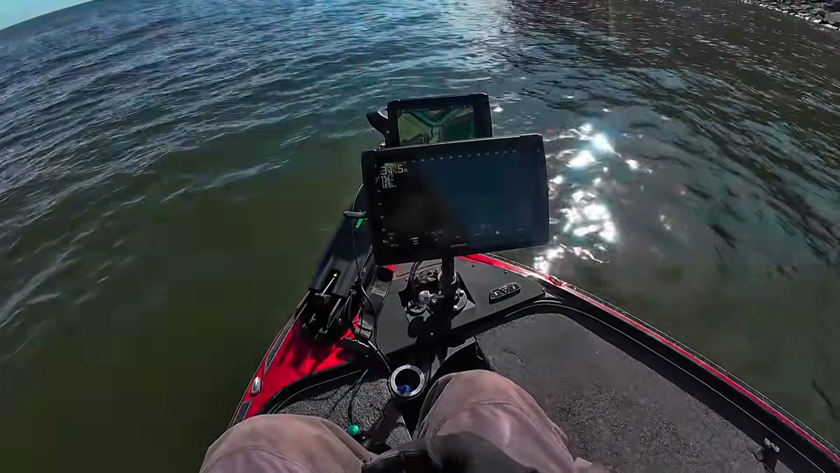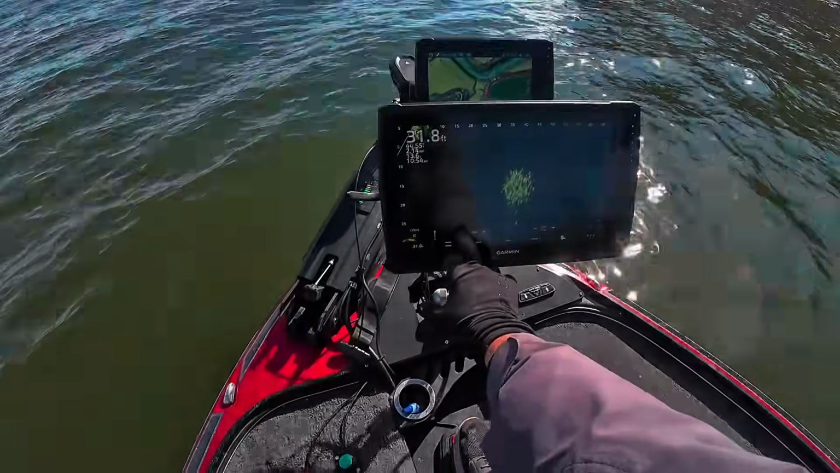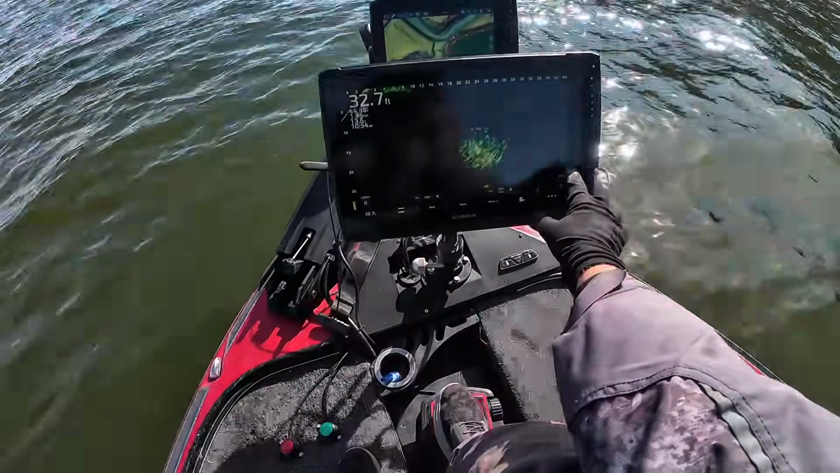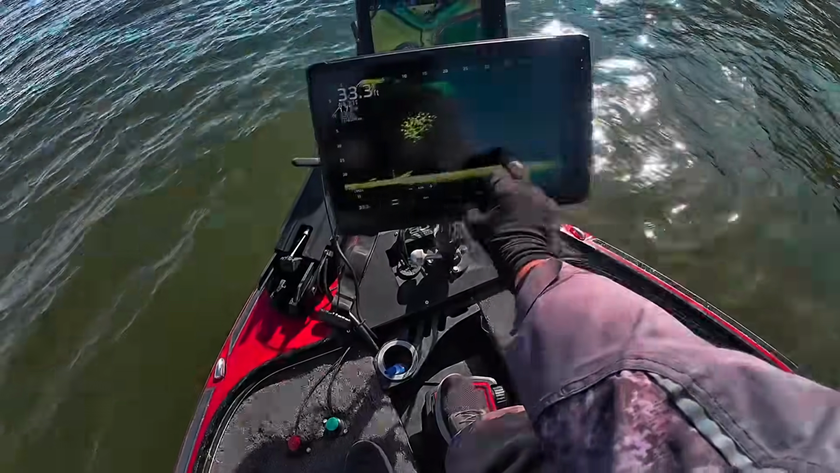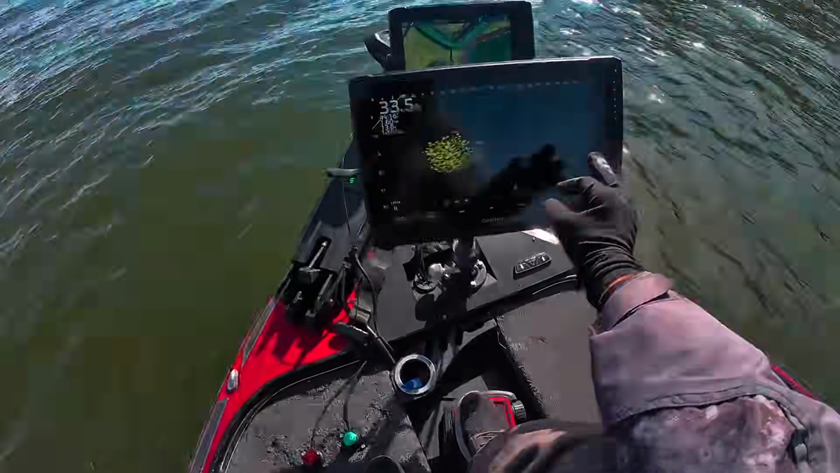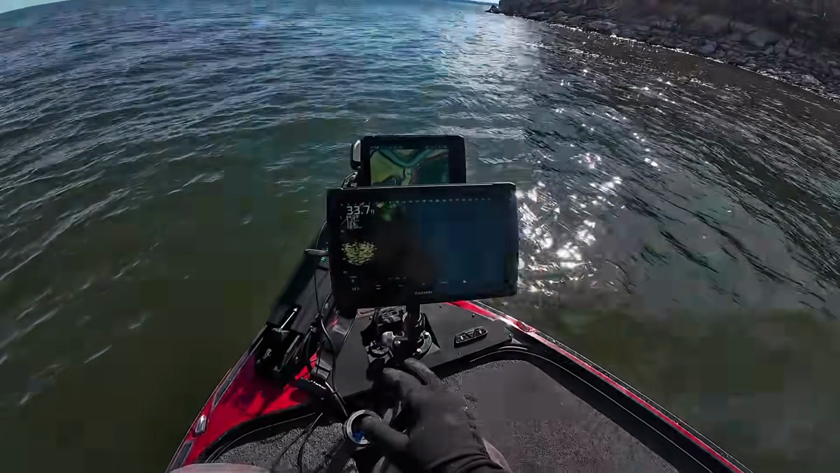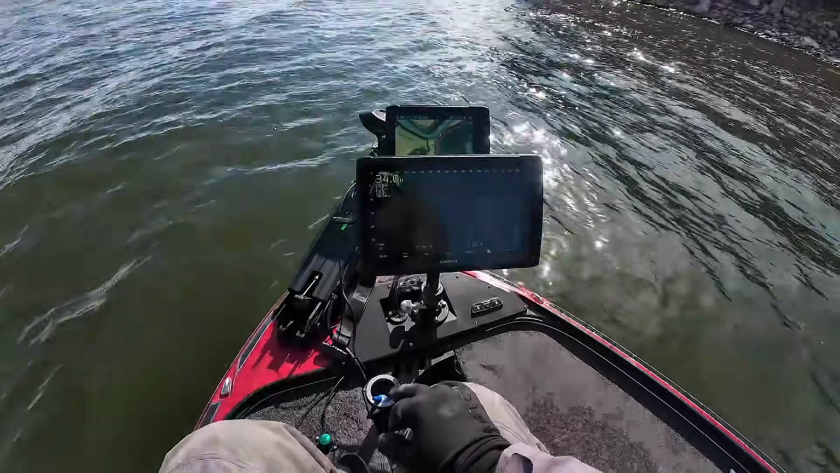Yeah, it's pretty choppy here, but crappie are here. There's a big school of crappie right there. I'm out 75 foot. They look pretty small. Get my everything dialed in here. Bunch of small crappie. So we're gonna go back up towards this point where I seen them other schools and see what they look like.